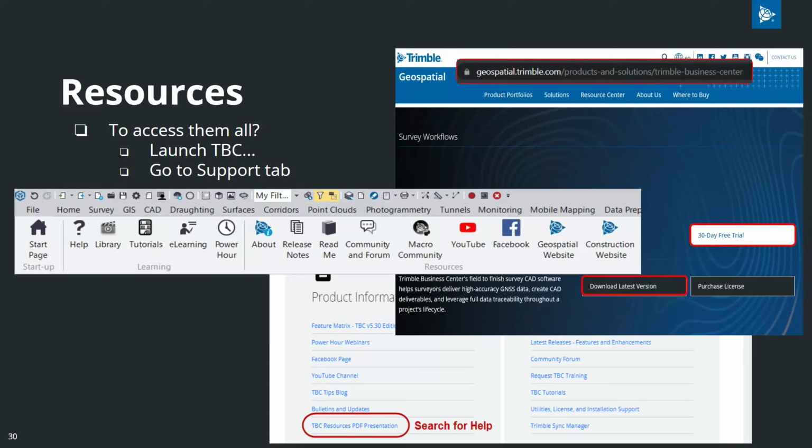Just quickly on the resources, people are asking, where can I learn more? Where can I find more information? In the support tab in TBC, that is where you will find all the needed information. Tutorials is a great way to start if you want to see a specific workflow and get a small sample data set and a step-by-step guide to work through. Tutorials is a great way to do that.